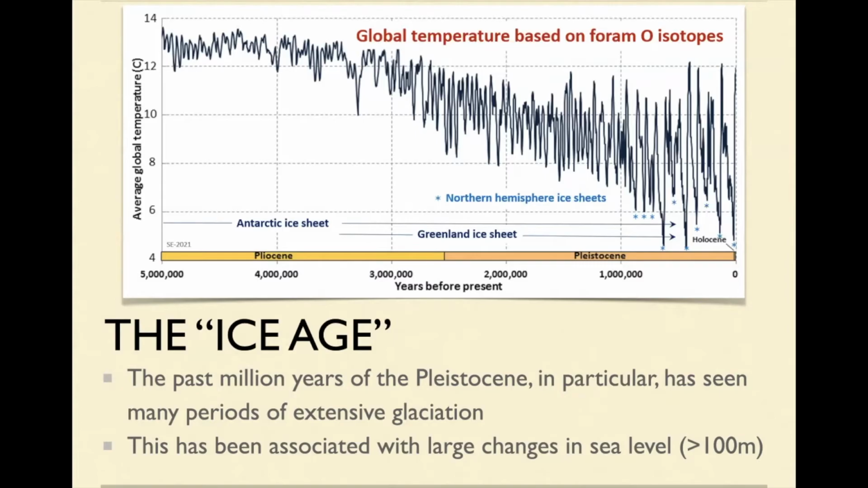Between them, it gets quite warm again, but only relatively warm, not as warm as it used to be. So it goes up and down and up and down. The maximum was at this point here, and then the most recent was here, and we'll look at those sorts of things.